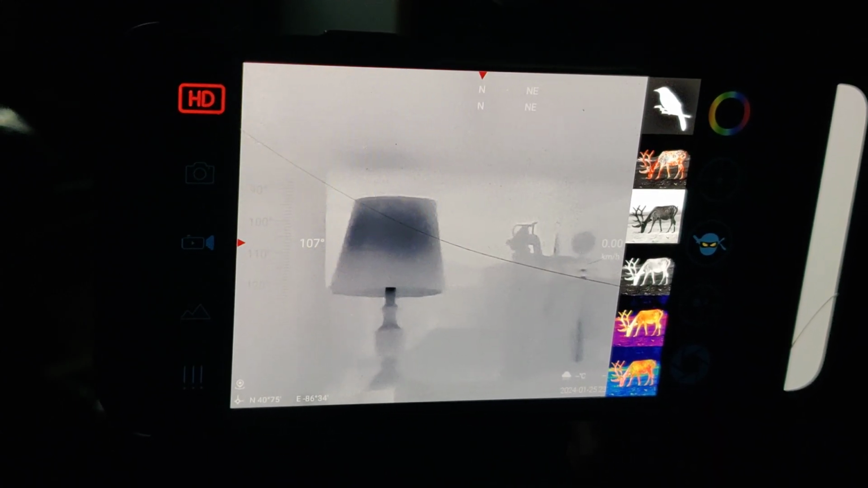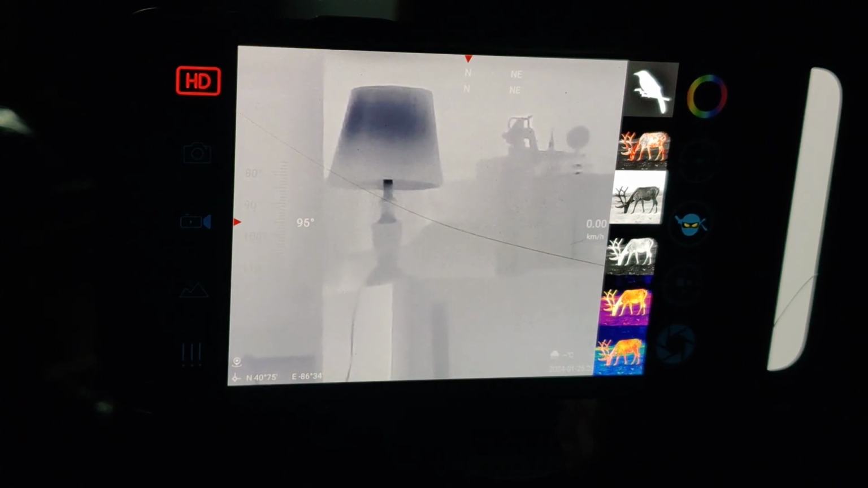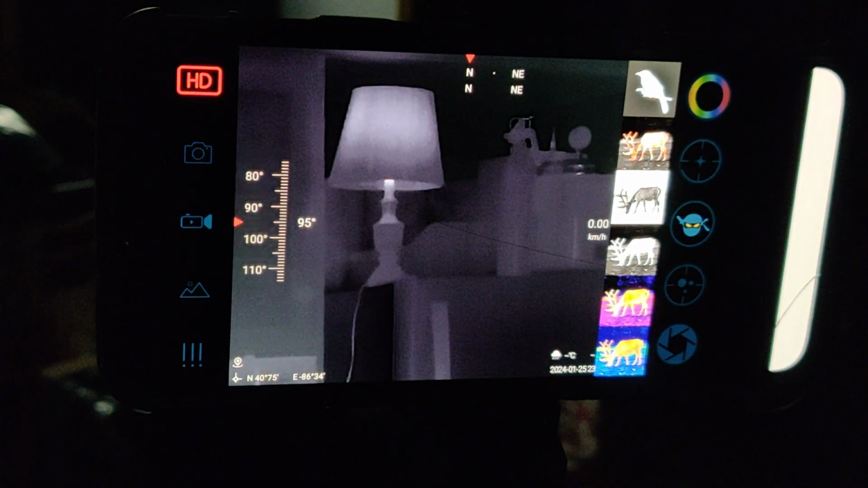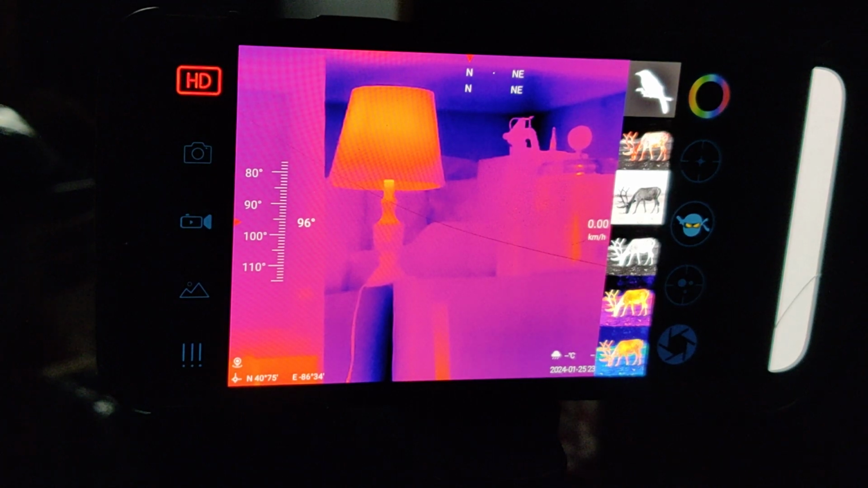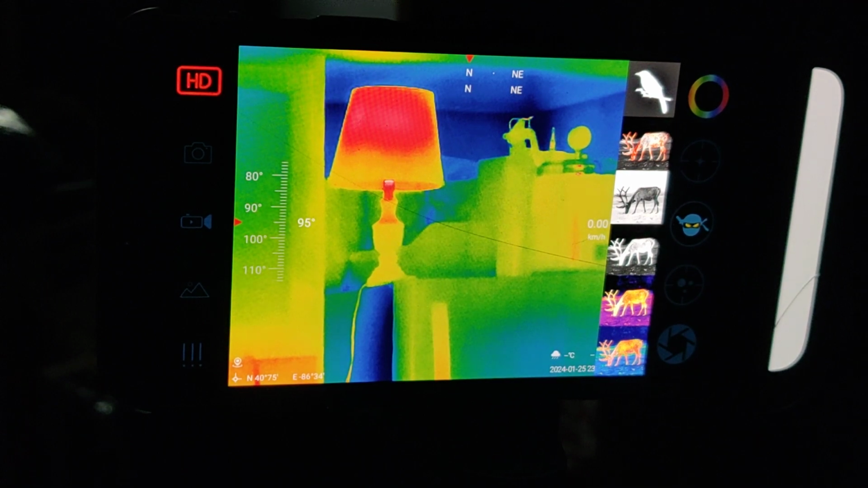I think that's as good as that's going to get. White hot. So as you can see, there's benefits. And iron hot, orange hot. And then this might be called rainbow or something.